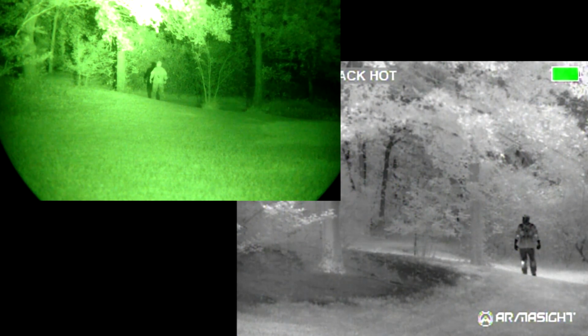Again, this is me at 50 yards with the IR illuminator on. Should make no difference with the thermal. With the PVS 14, I don't know if it's helping or hurting. It is pretty dark in here, so it probably needs a little bit of extra illumination.